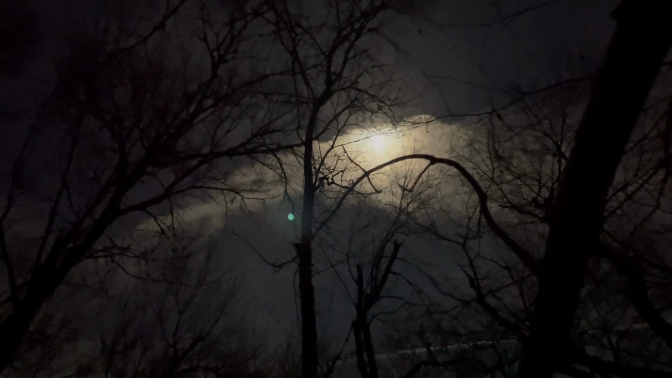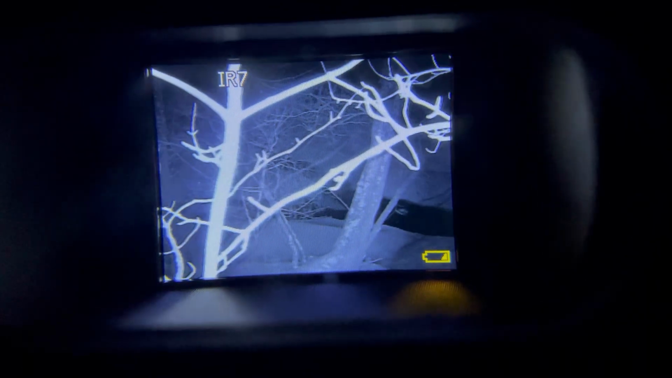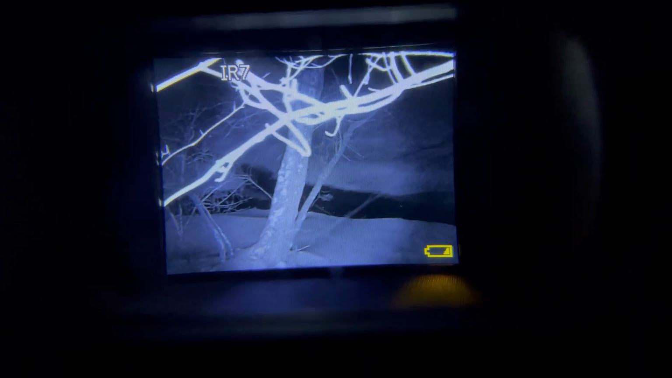But would it be a good idea for hunting? How would an IR laser and a red dot sight work looking through the screen of the Swift? To answer those questions, I brought it out to my tree stand deep in the woods. It's overlooking that same creek from earlier. It gives me a nice elevated view where I can see past the creek to where the vegetation starts getting dense. That's about the 40-yard mark.